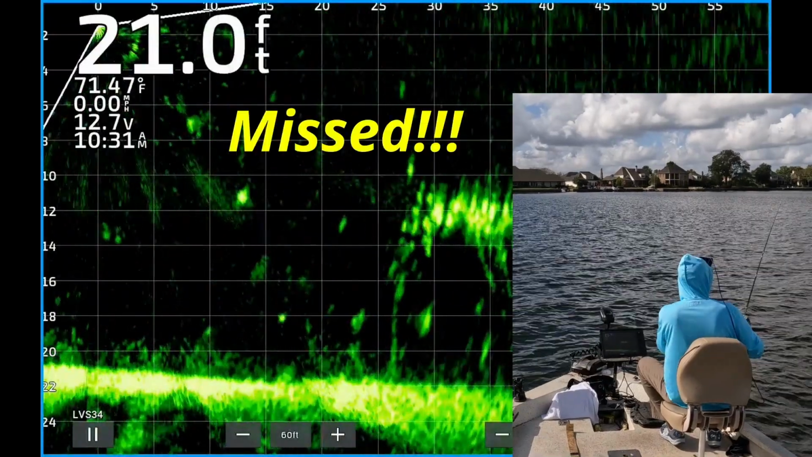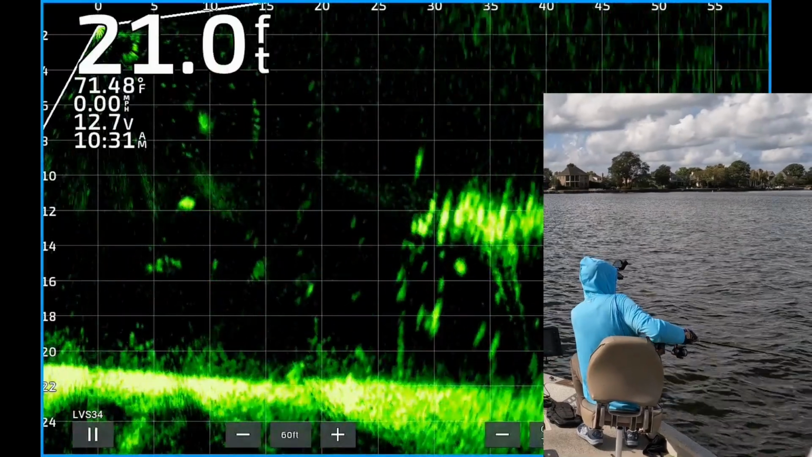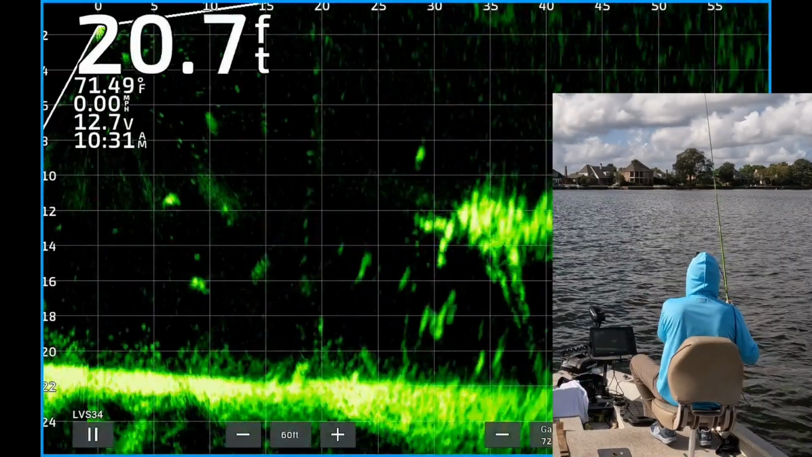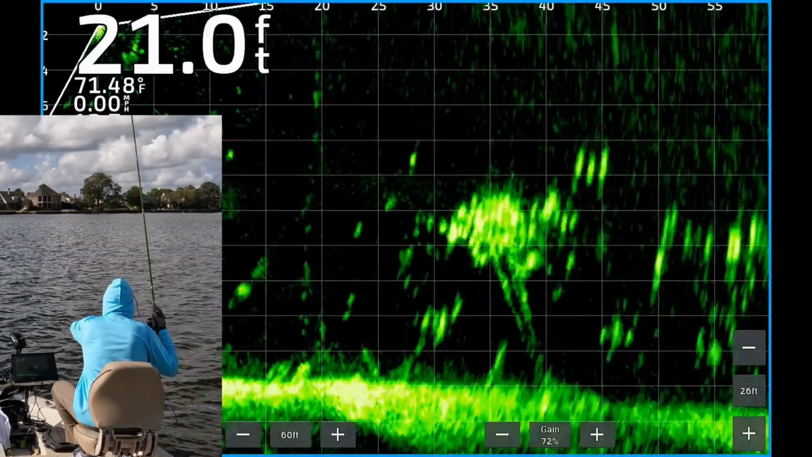Oh my goodness, this missed a big one. But I missed it. You know what to do. Get it out there in a hurry. Make sure your soft plastic's lined up right.